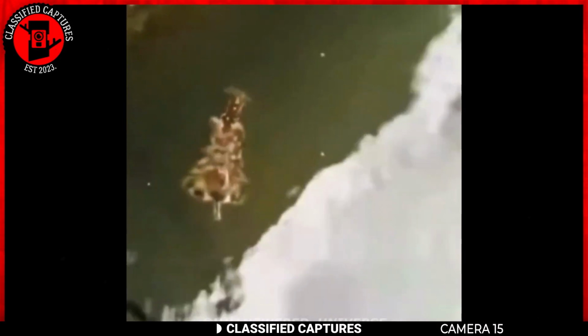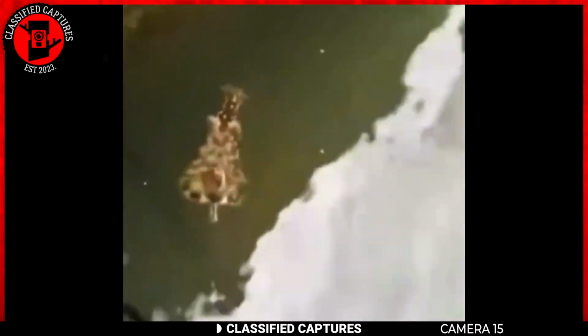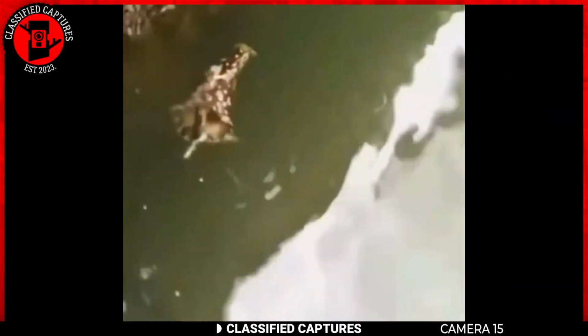All right, let's move on to another odd one. If you pay attention to the footage, there's this strange creature floating in the river. It has this wing-like thing that flaps in the water as it swims. The big question that's on everyone's mind, what are we looking at? To that, the answer is simple.